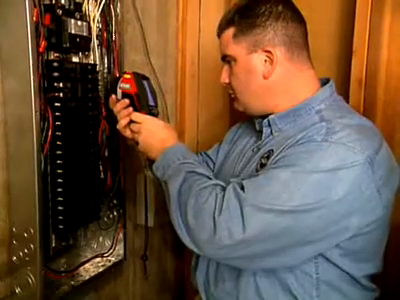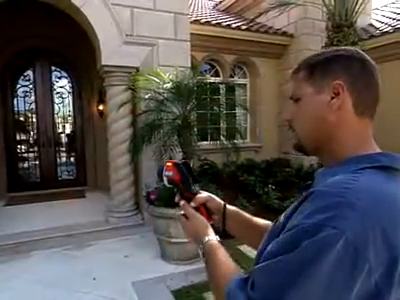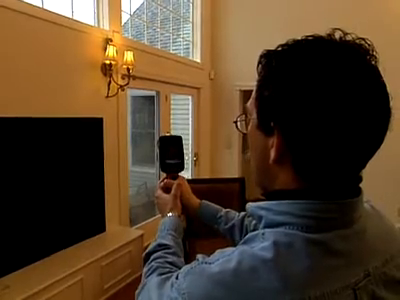With the camera, I just go in, do a quick visual, and then let the camera do the rest of the work. You've got your image almost immediately. The camera picks up things that I wouldn't see normally. We could do a quick and thorough analysis of very large areas. It has given us the ability to do the diagnostics as a non-destructive test.